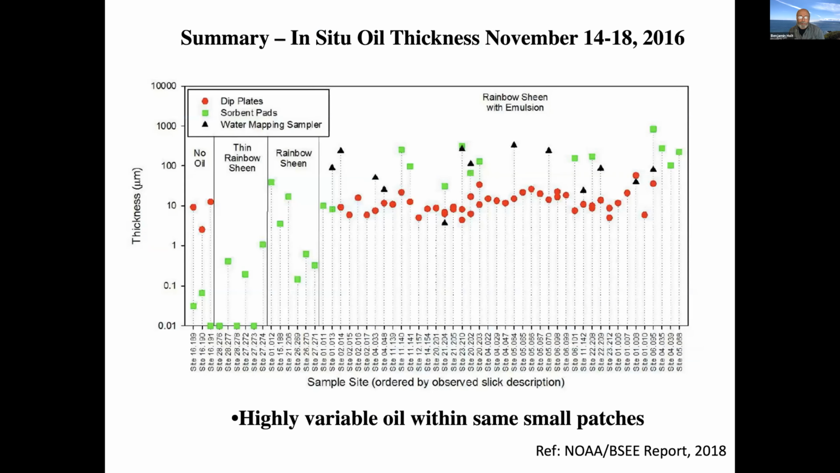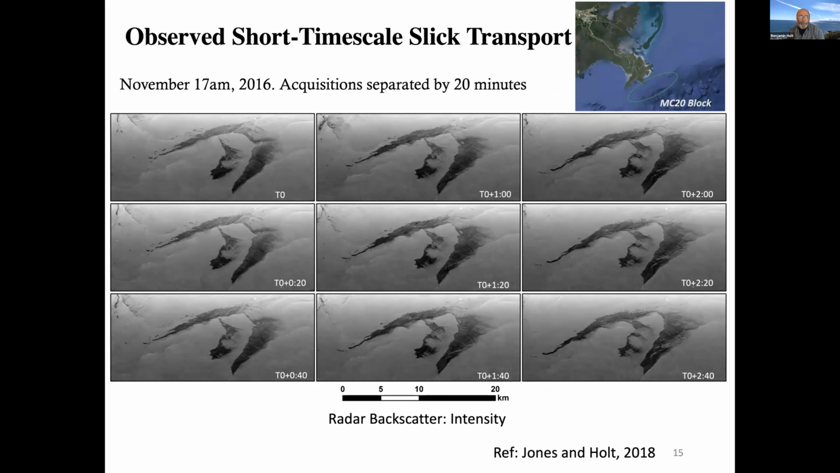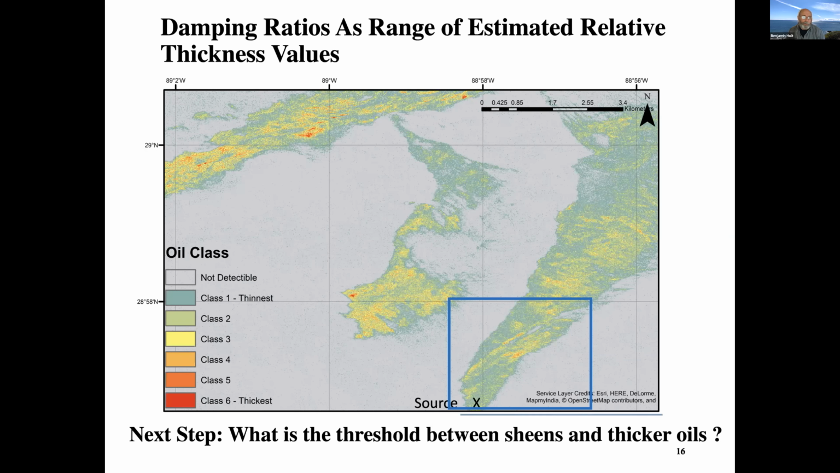We had lots of variations in the oil measurement components. This is an example of our time series through time of the repeat observations, which shows definitely some stability and some changes over time, including interactions with the local upper surface ocean. We put these into these damping ratio classes, where the redder components indicate what we believe is the thicker oil.